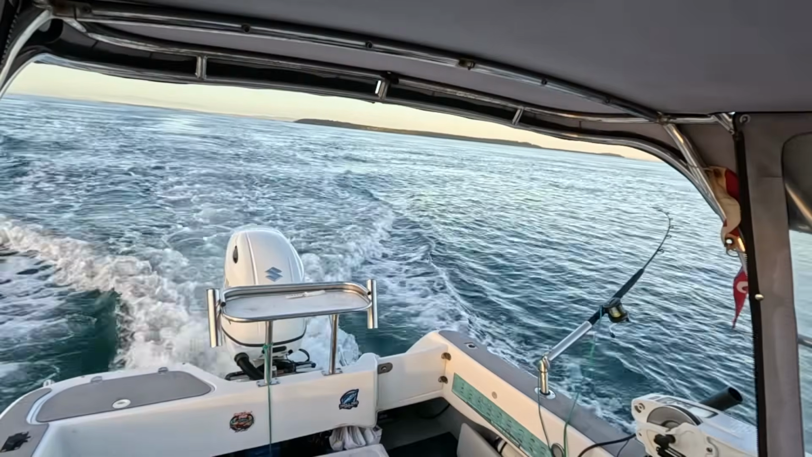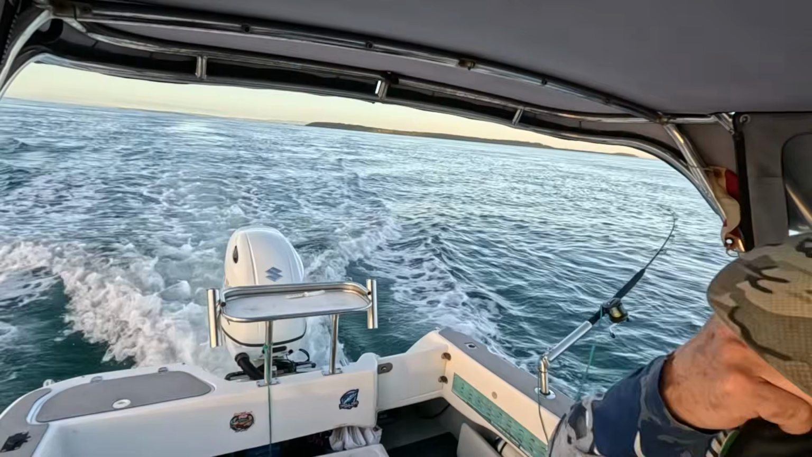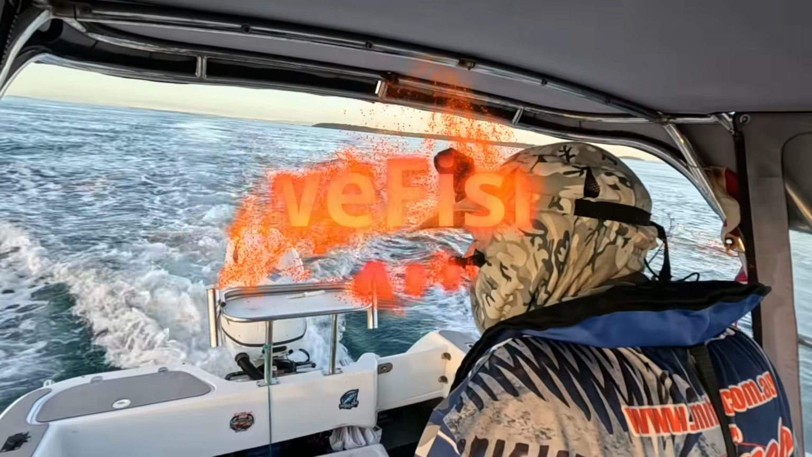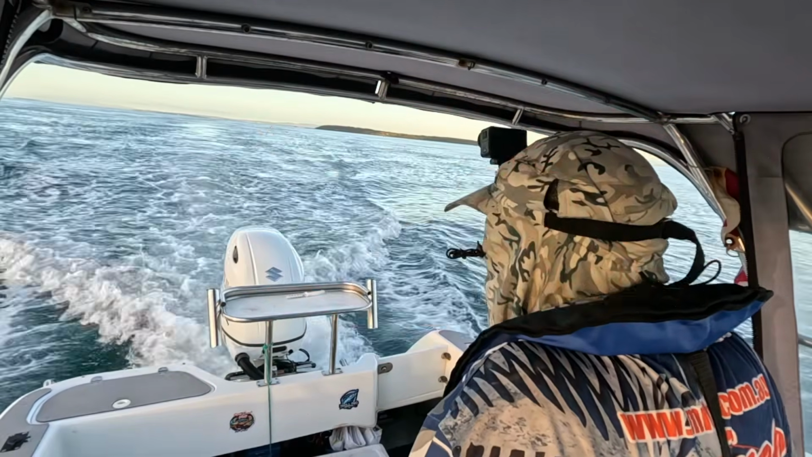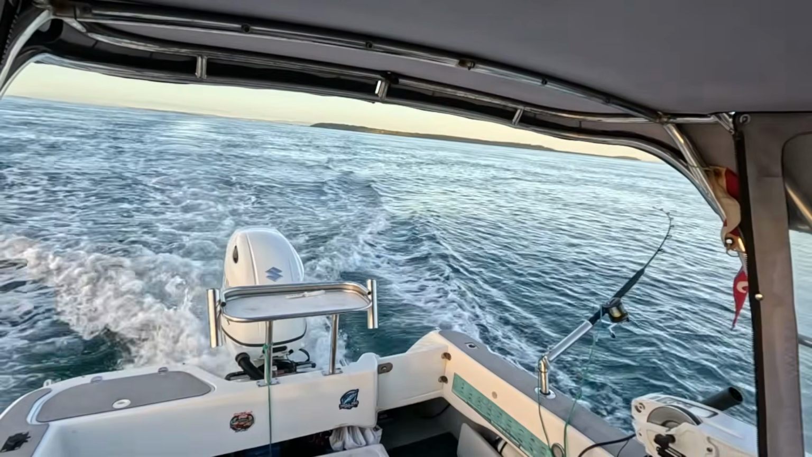G'day crew. In this episode I'm going to be running in my new motor. That sounds pretty boring, but it doesn't have to be. Because I can only travel slowly, I can have a couple of trolling rods out, although I don't expect very much from them since I'll be varying my speed a lot.